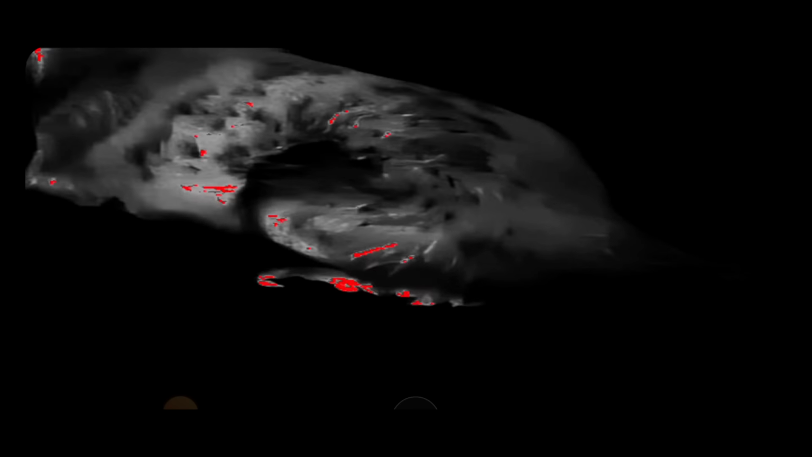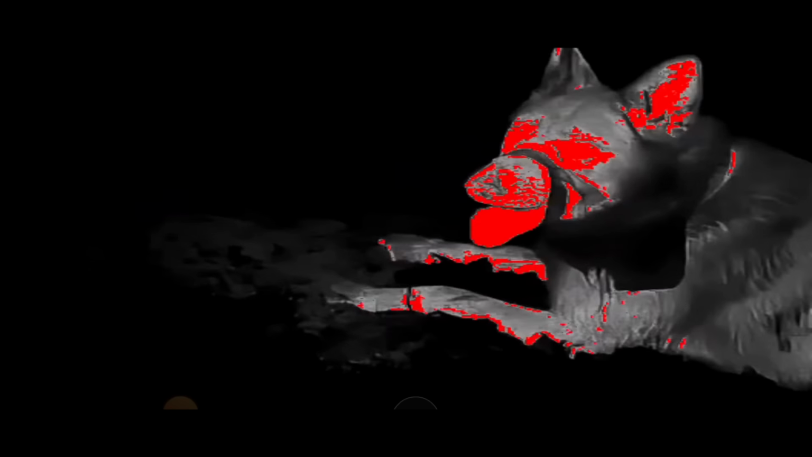So as you can see here, Tara is red hot. See the body? Awesome. Then the dog is there. See, he's been messing around, so he's nice and hot too. So what I'm going to do is get Tara to go into the bush and disappear for a second.